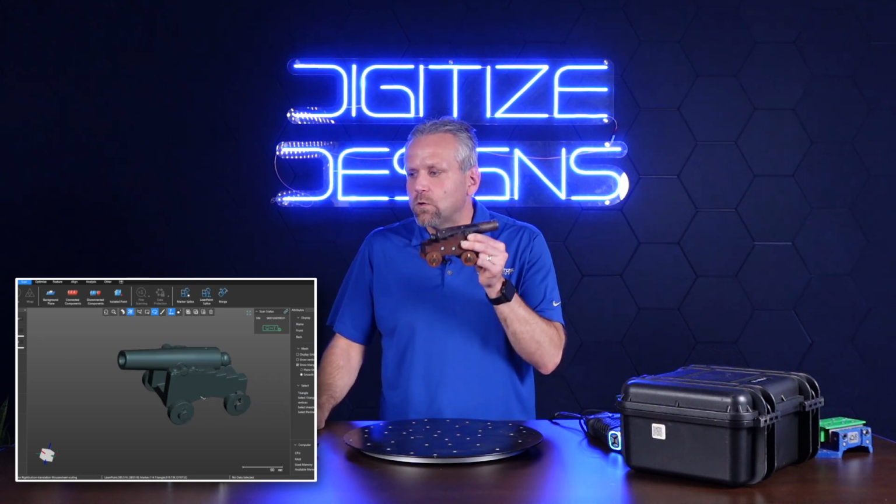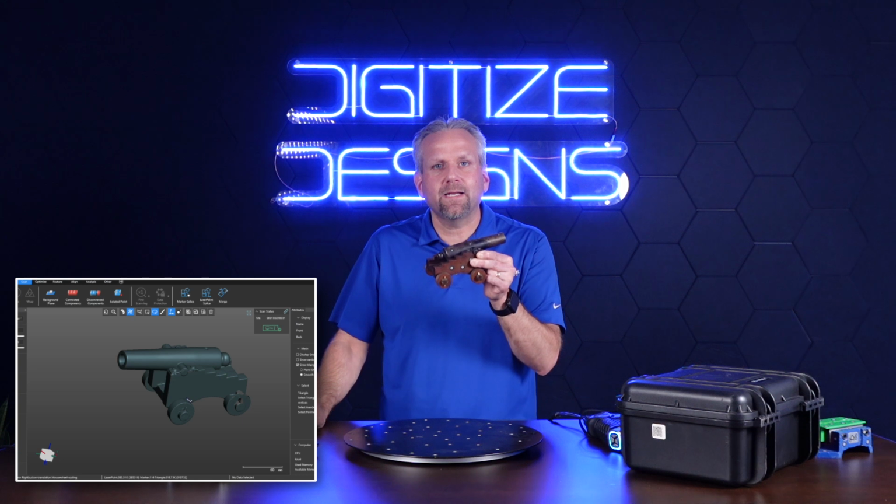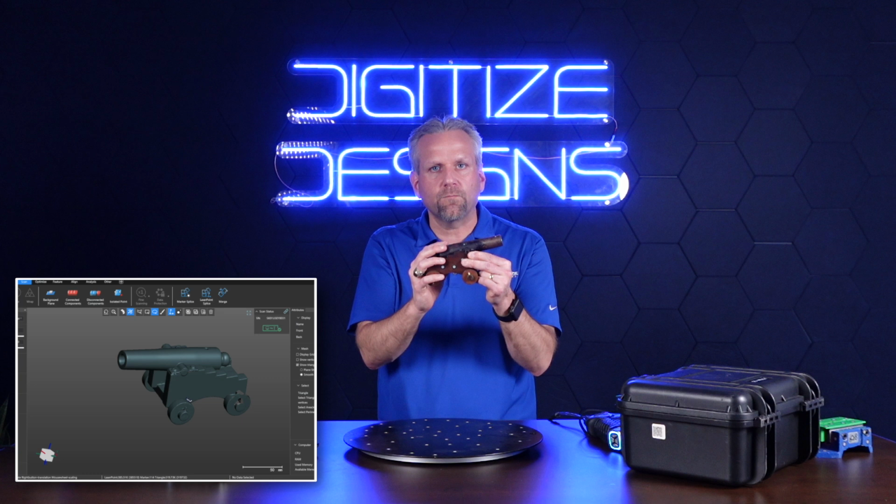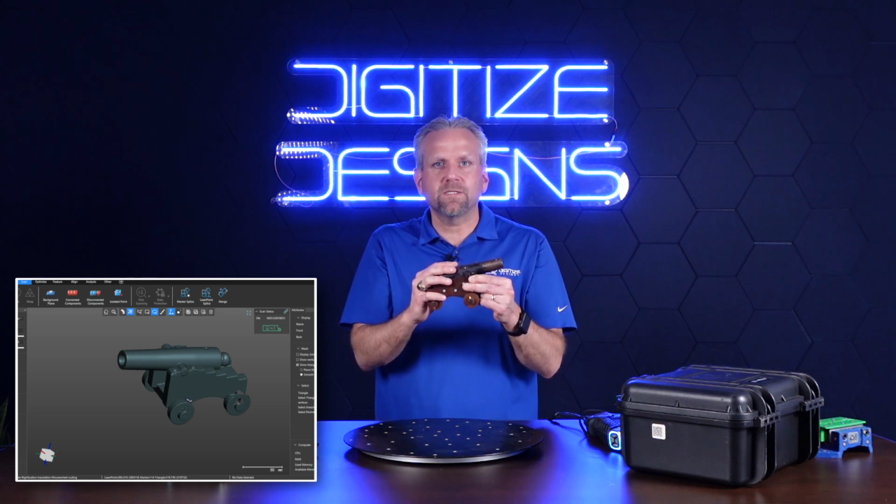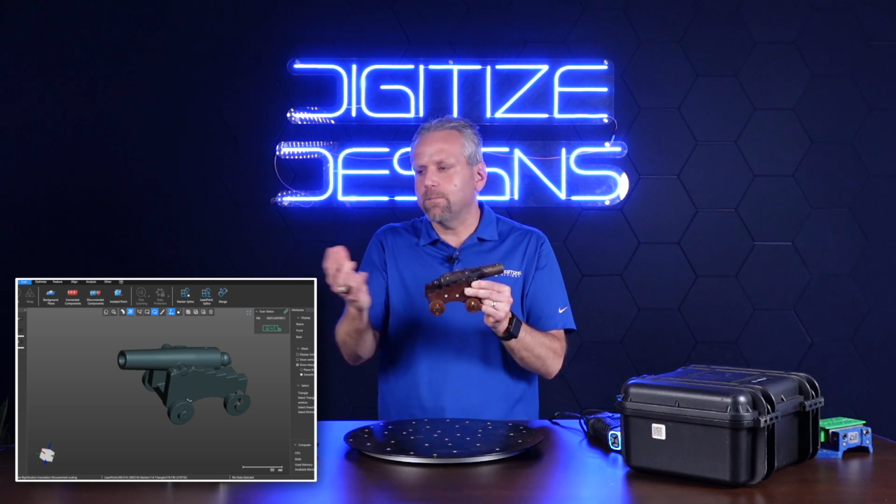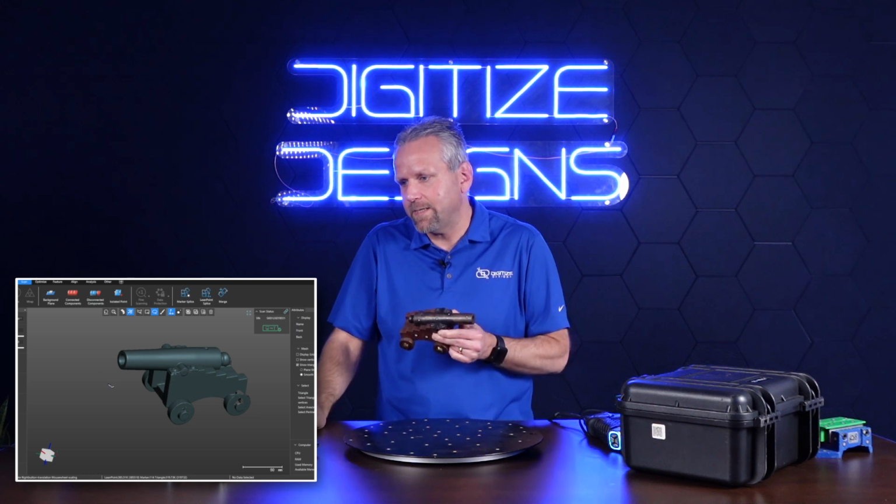It's a great way to handle assemblies where you know you're going to be scanning individual parts, but you want to put them back into the same orientation that they were in the assembled form. So that's what I want to show you now. This is more of a tutorial video to talk about how to do that. So we roughly scan this again at 0.5 millimeter resolution, or point density.